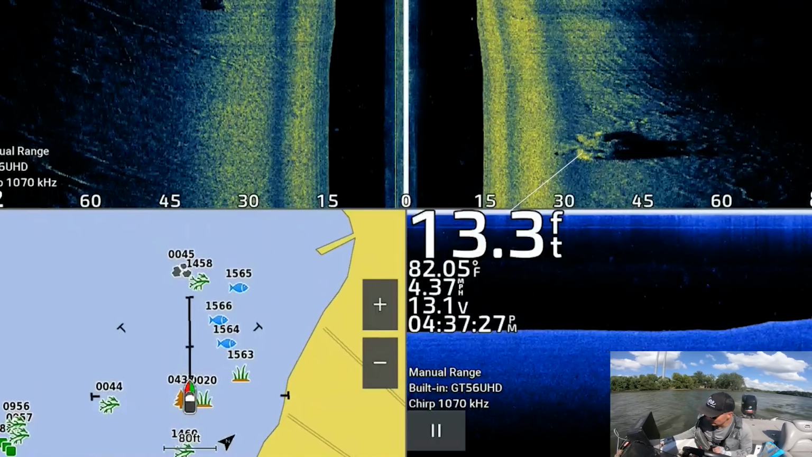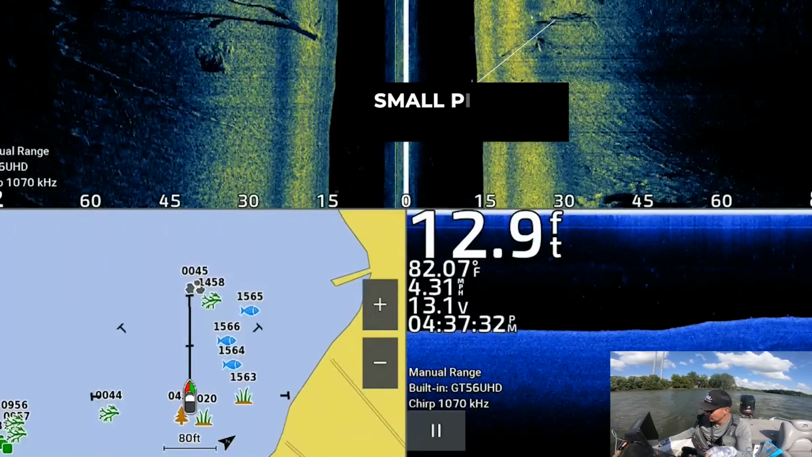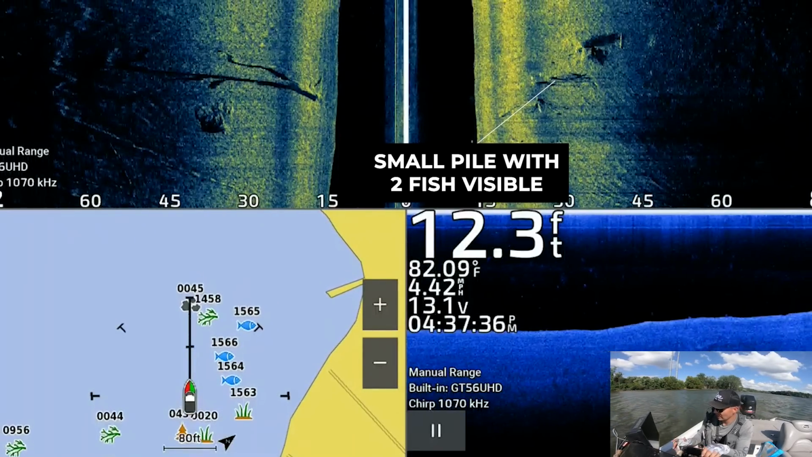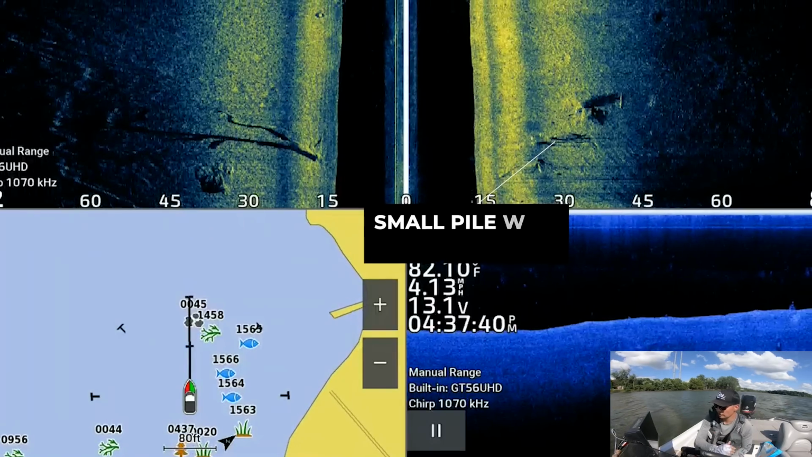I do think there was a pile here that looked like it had some fish around it. Yeah, right there. On that right side over there, you can see it. There's a few fish that are stacked up. I thought I saw that earlier. And it's not like crazy or anything. There's just a few fish.